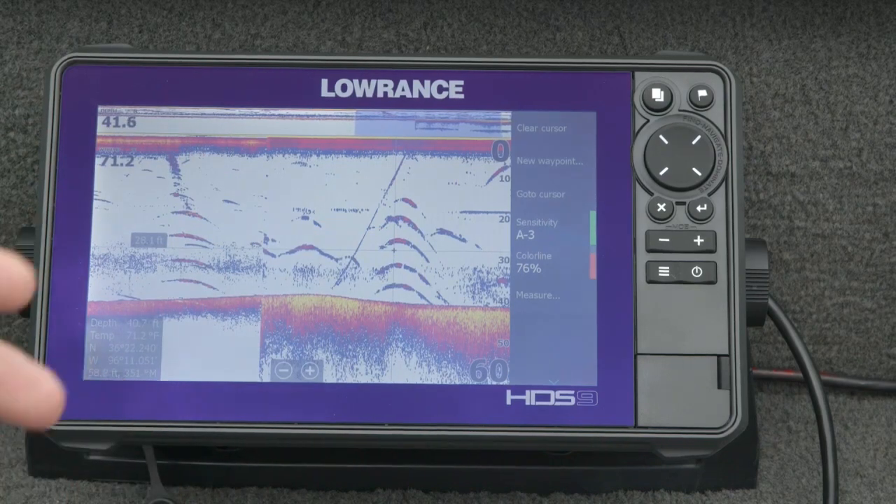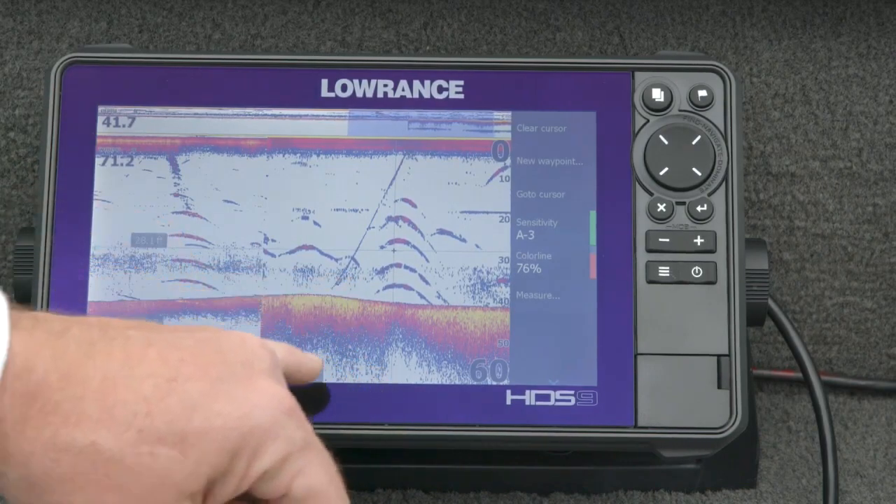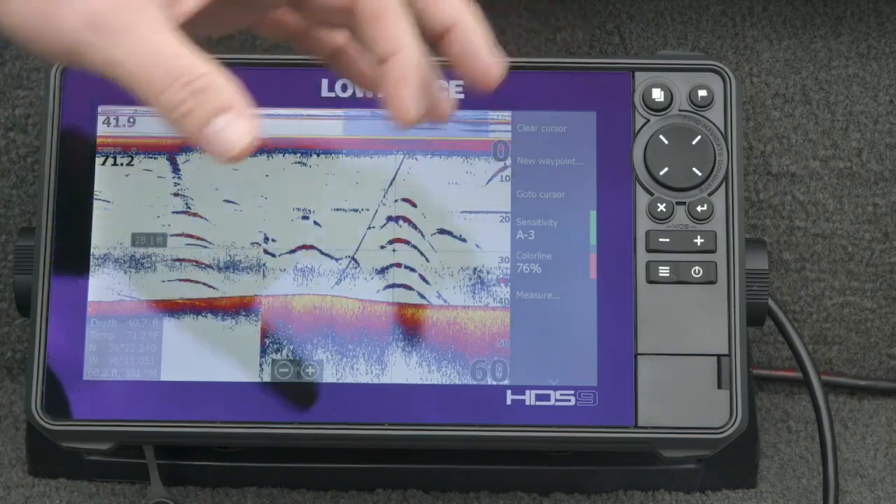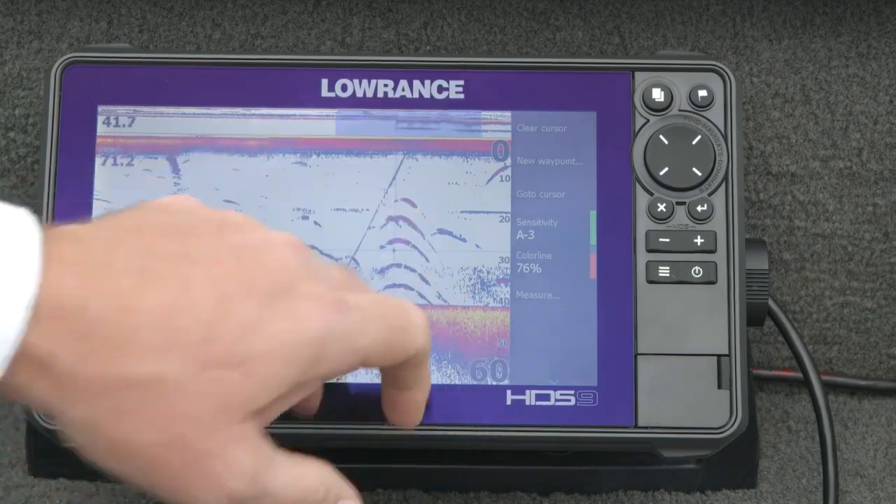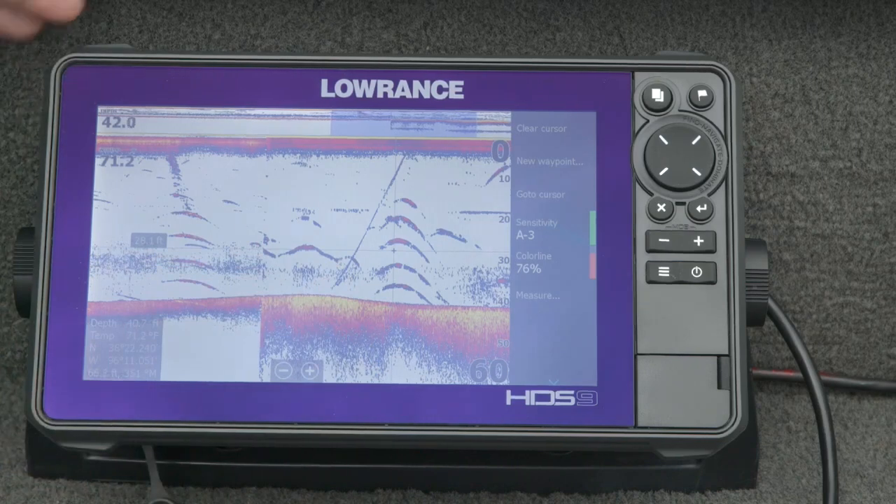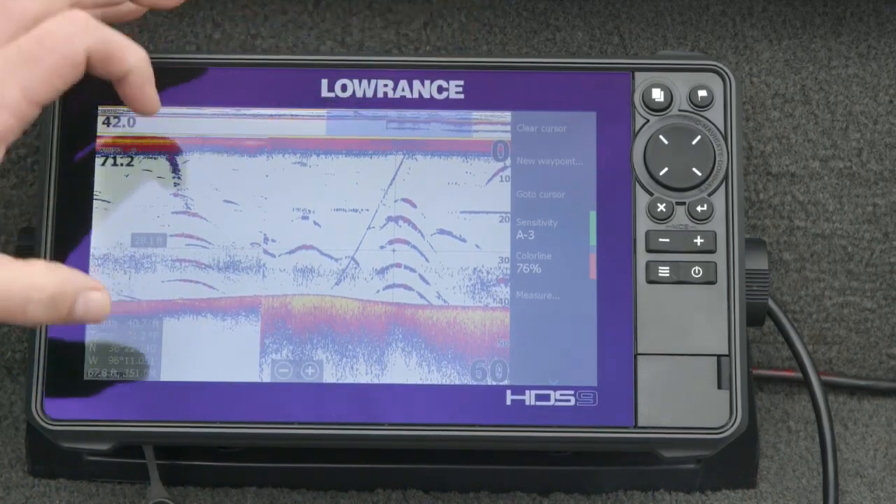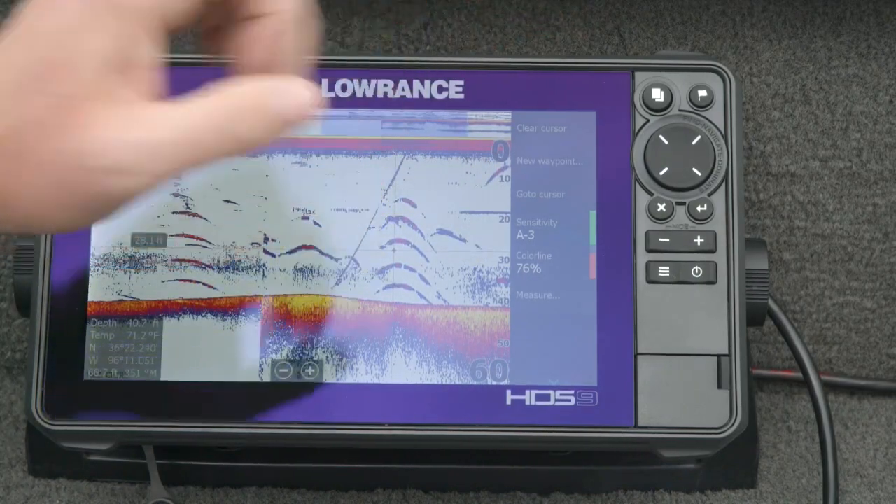Wider cone angle is more coverage. It's looking at more stuff, so it's inherently not going to be as highly detailed. But I can actually see a little bit more information about maybe what the bottom is. I can see these targets bigger and wider, so if I were searching a bigger area, or maybe wanting to cover a little bit more water and give up a little bit of clarity, I could switch to medium chirp. So right here, frozen on the screen, is a great example of what high chirp looks like versus what medium chirp looks like. And again, it's really down to that clarity: thin, highly detailed, versus wider, thicker.